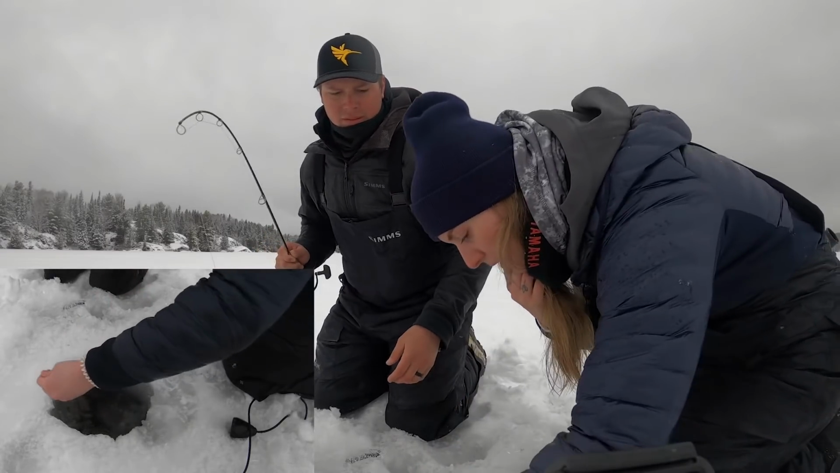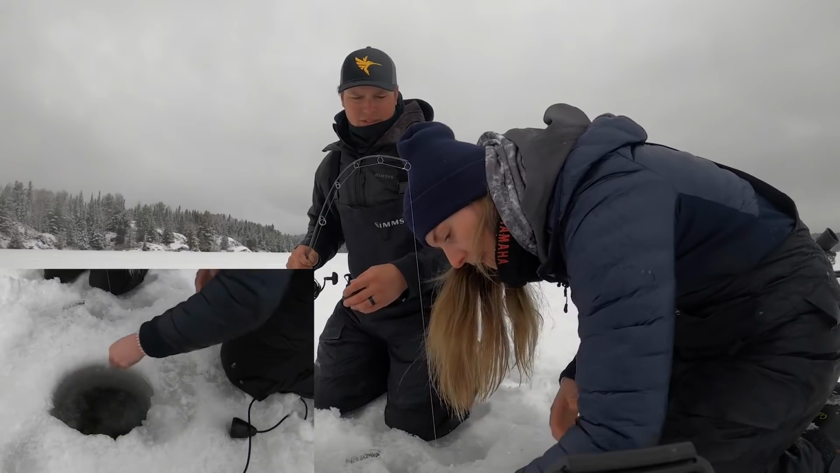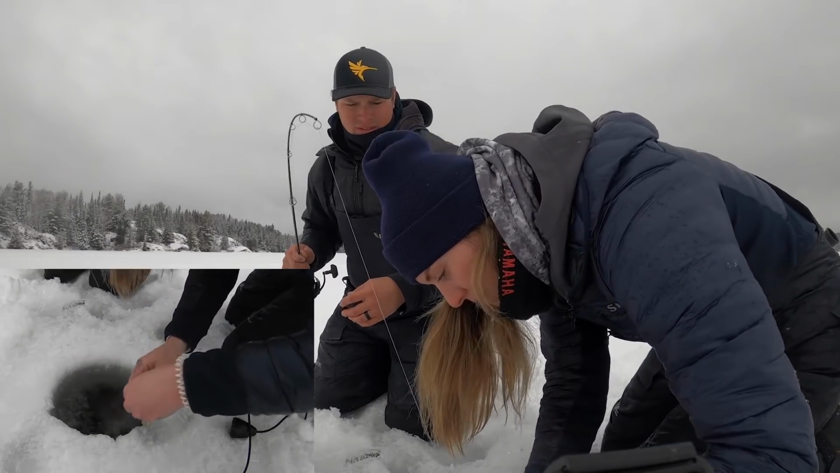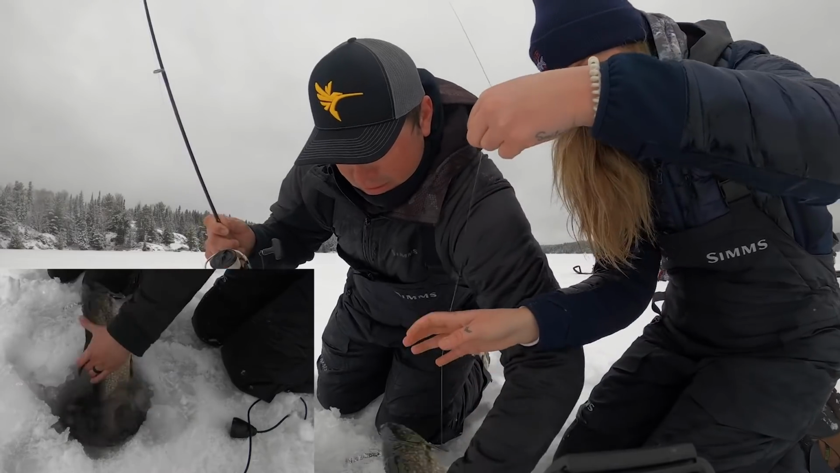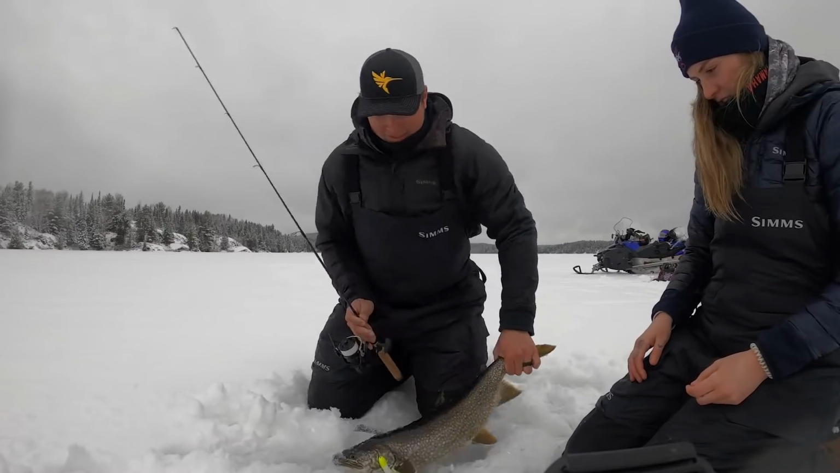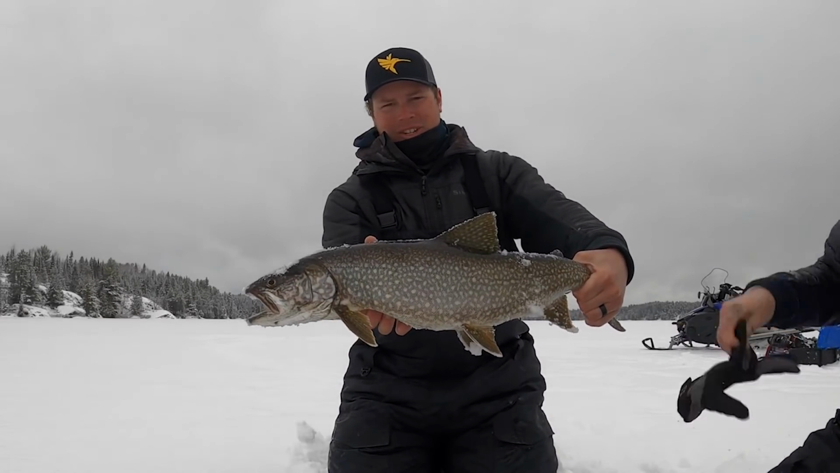Oh, he's all wrapped up. Oh, you got him underneath. He's all wrapped up. I don't know if he's gonna come up there. New 10-inch hole. Come on, buddy. All wrapped up. That's a new record for me, the fastest I've ever caught a trout.